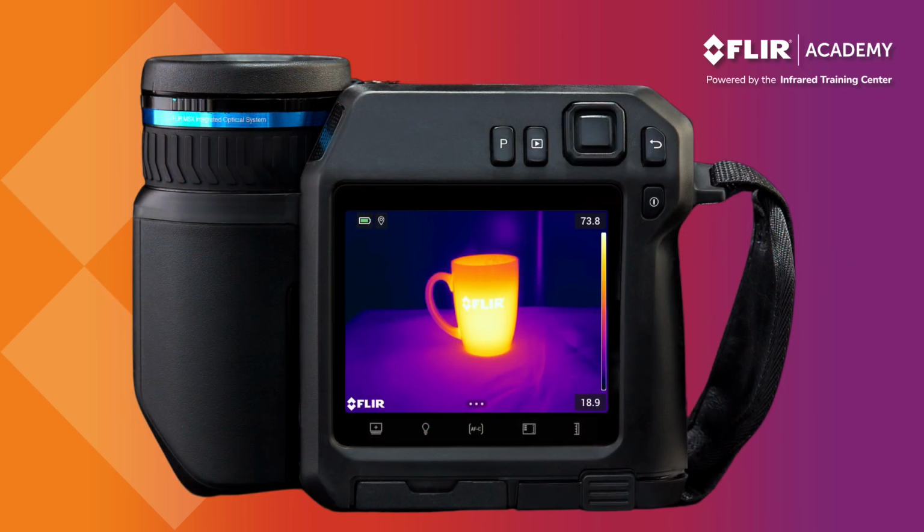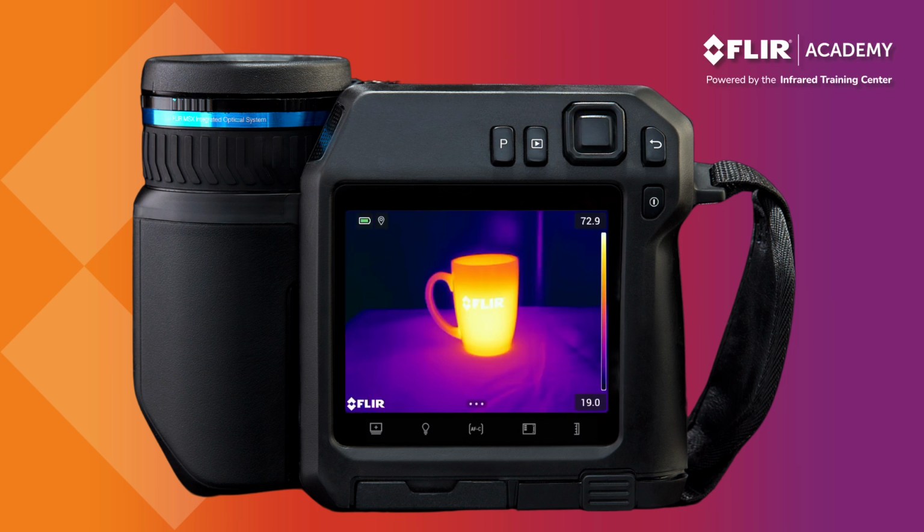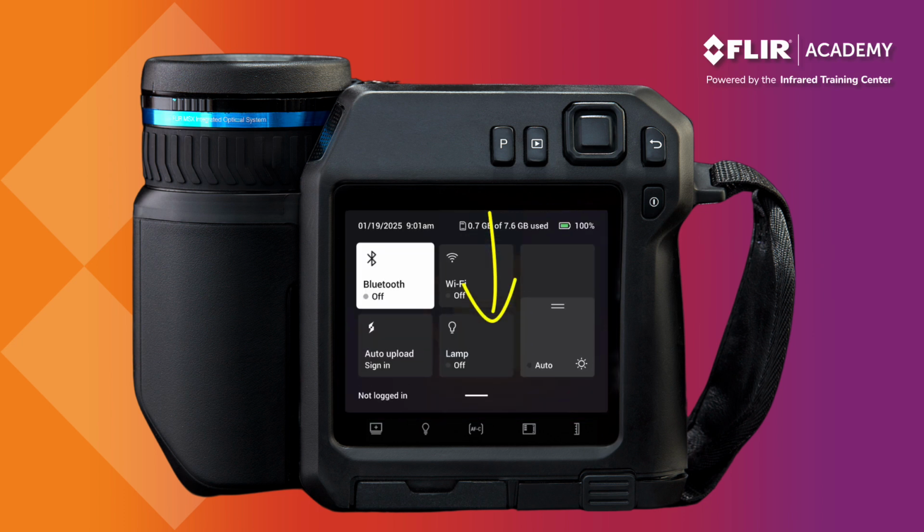Now is a good time to also mention that the FLIR T-Series thermal imager is touchscreen driven. Tap the 3 dots seen here at the bottom of the display to open the main menu. Pressing the center button on the navigation pad does the same thing and will likely be necessary if you're wearing gloves. There's also a hidden menu that you can access by swiping down from the top of the display.